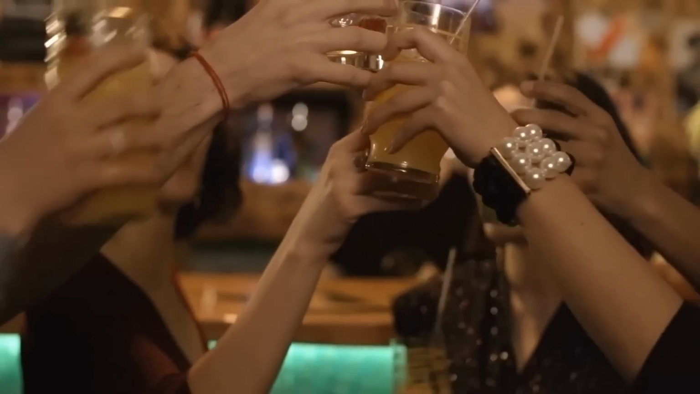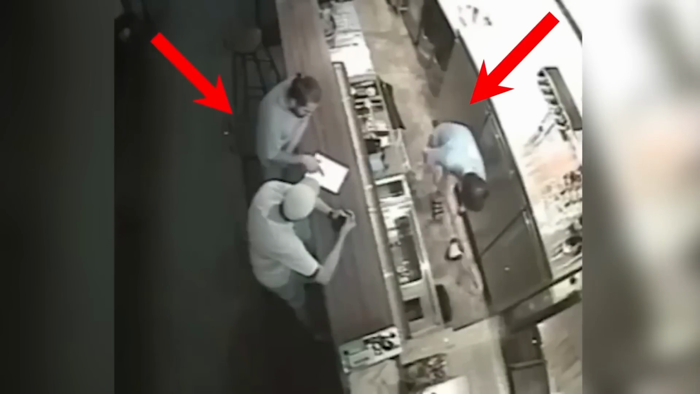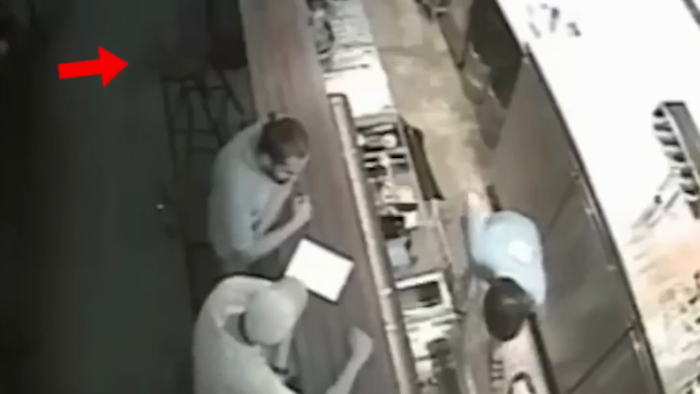Eerie night at the bar. Inside a seemingly regular bar, security footage captures a typical night where people socialize, chat, and enjoy their drinks. As closing time approaches, only the bartender and 2 other individuals remain. Suddenly, an inexplicable event unfolds, sending shivers down the spine.